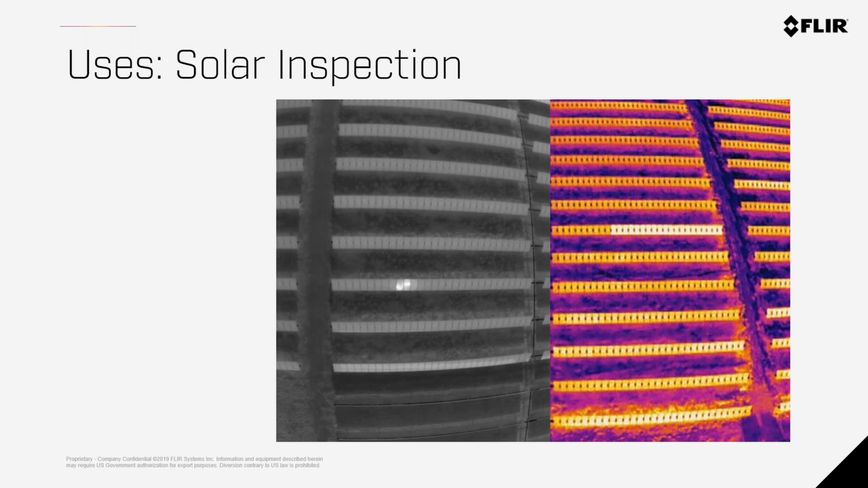Solar inspection is becoming an extremely popular use case for thermal imaging drones because it is so much more potent than the traditional methods of doing solar inspection. Rather than having a car or a person on a little Segway riding up and down these aisles, these rows of panels, they can use a drone and basically fly over the entire field in a matter of maybe a day and process all that imagery rather than a few weeks to cover a larger solar field.